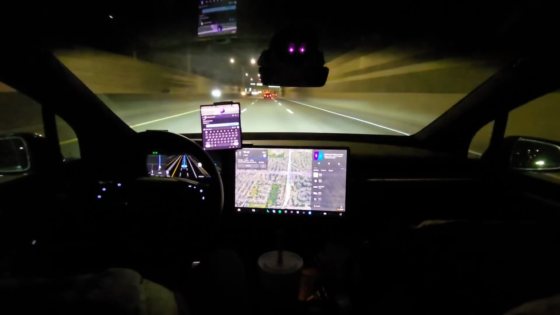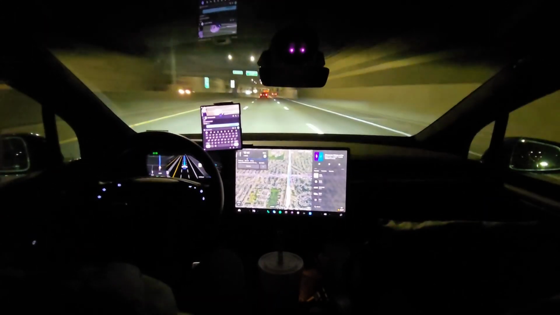Vikings won the toss, defer the option to the second half. The rookie kicker Will Reichard will kick it.